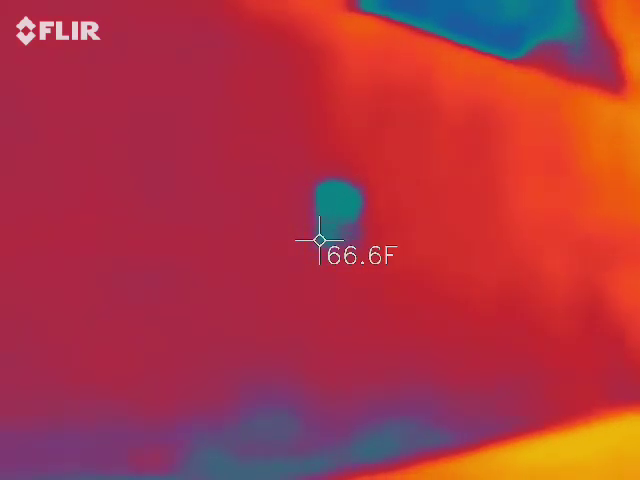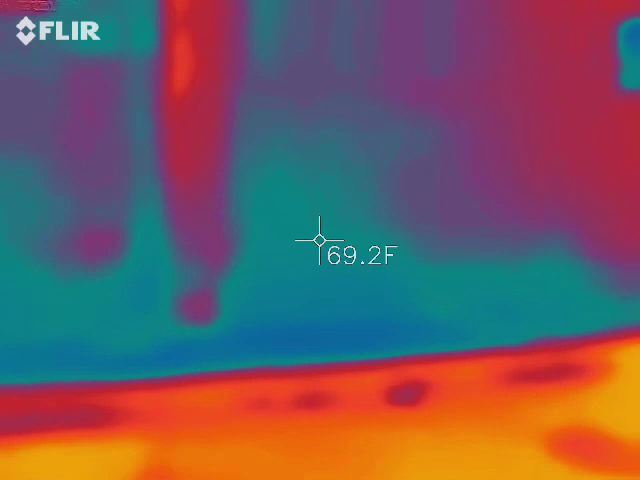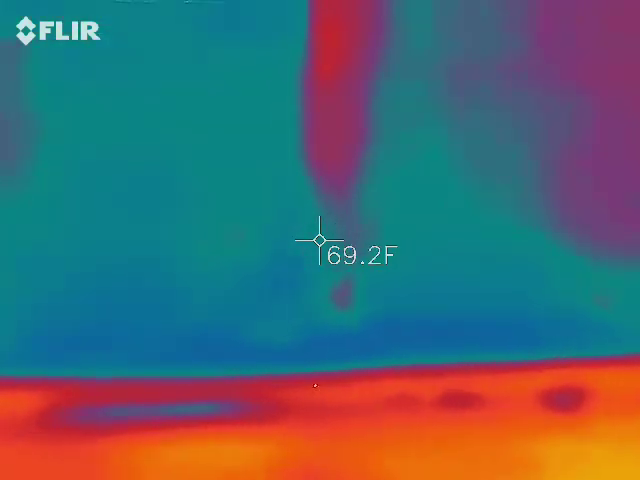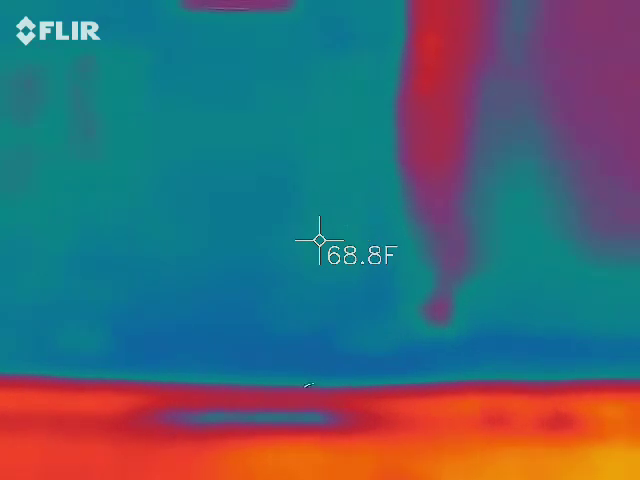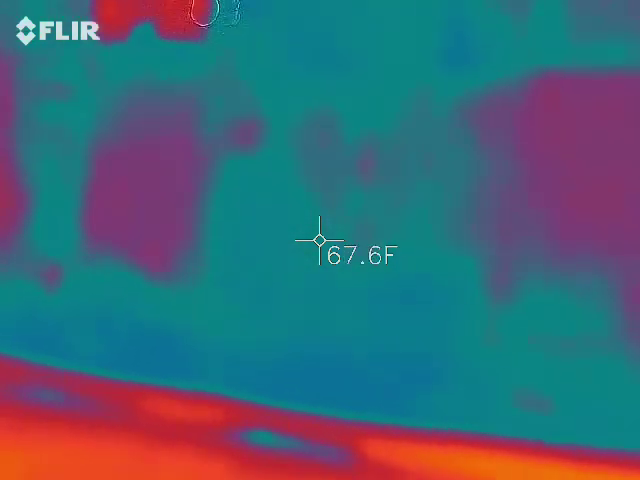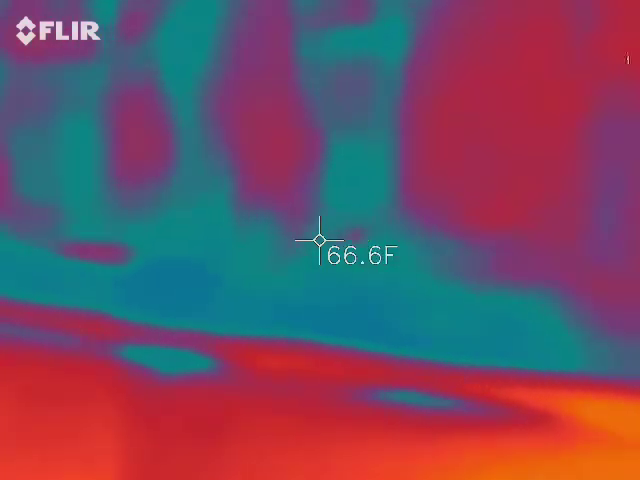66. I don't think I'm allowed to put the laser on that window though, because there's forces. No, now it's 69. Most of the wall is 69. And what is that, Jenna? 69. The same? Okay. So we've got to move around. We've got to follow each other. Yeah. Work as a team. Still in the 60s, 67.